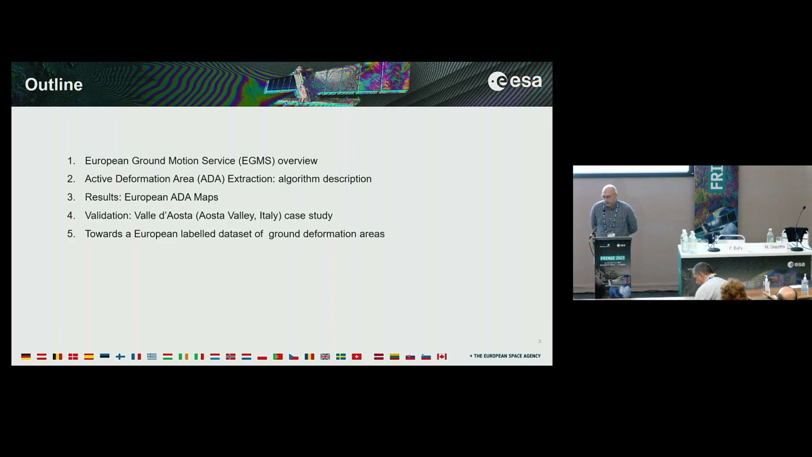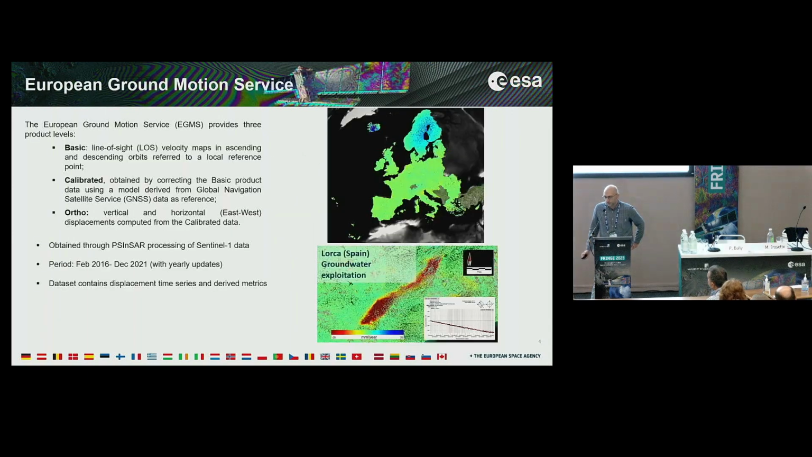Then the first results about European maps of active deformation areas. Validation activity will be conducted, and the first result is shown on a case study in Valle d'Aosta, Aosta Valley in Italy. And last remarks will deal with a possible way to build a European labeled dataset of ground deformation areas that can be used for classification purposes.